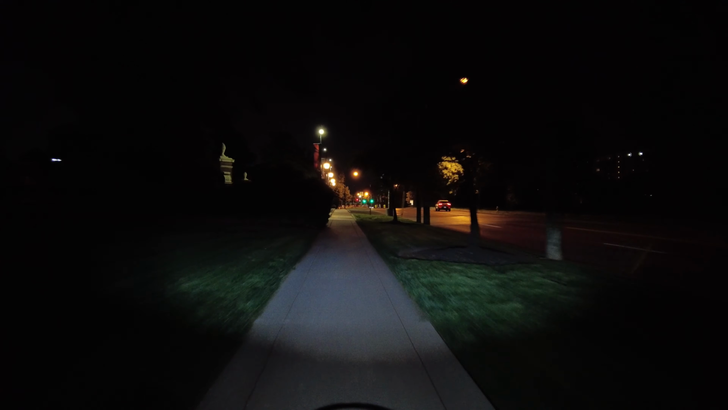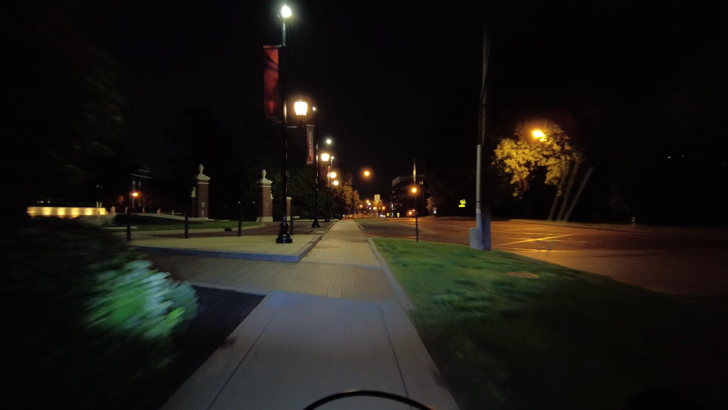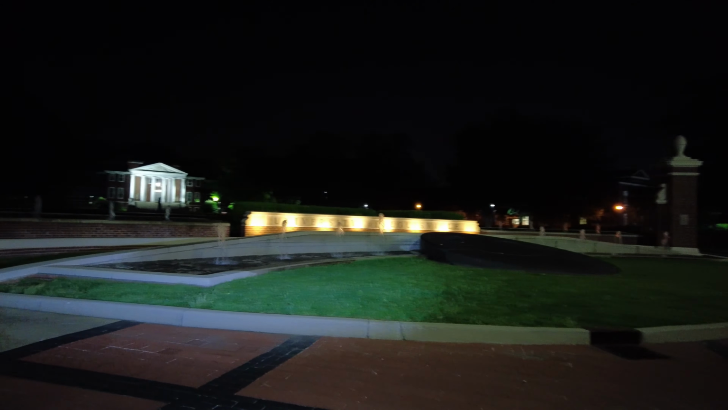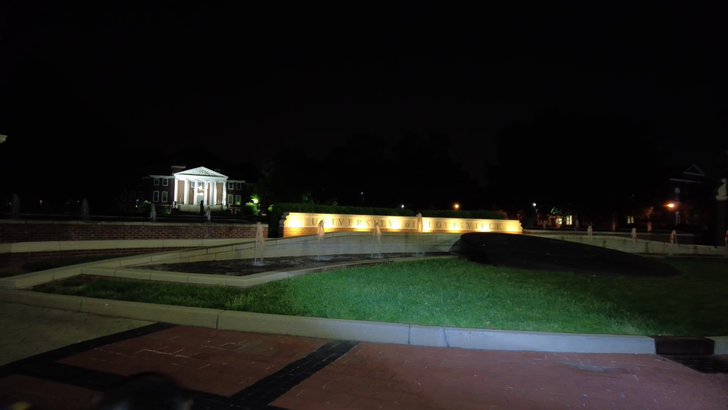So if you've seen anything about the University of Louisville, you've probably seen images that have this building and the statue of the Thinker. You may not be able to see it, but it says University of Louisville. Little fountain.